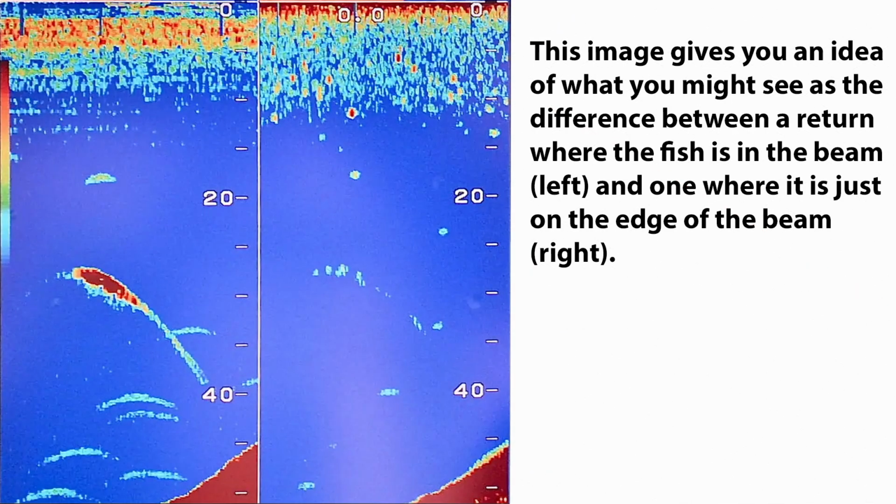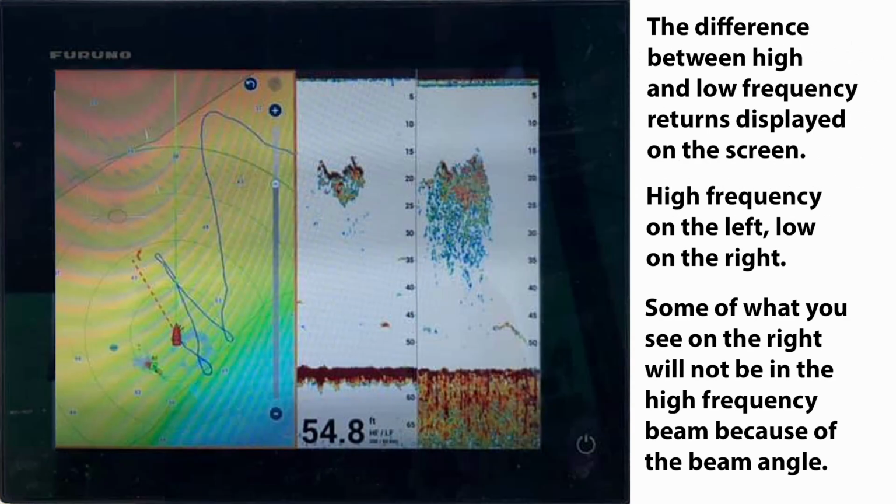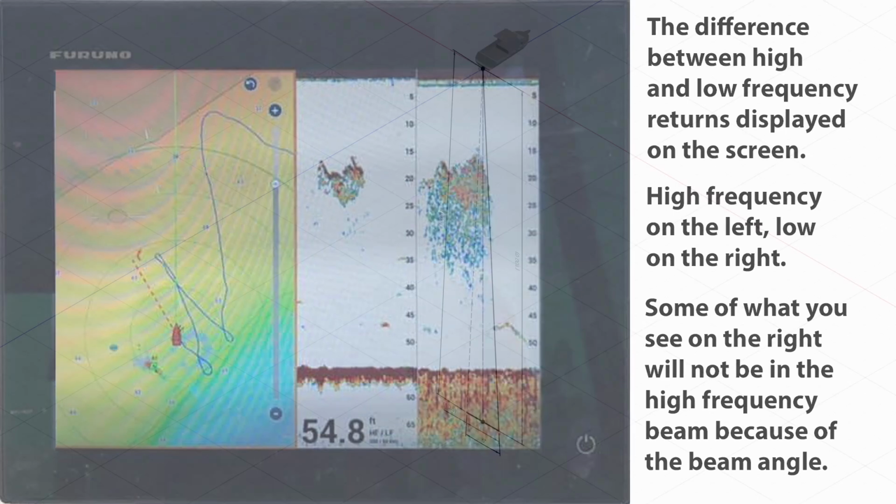So in this case, both fish at 50 metres and the one at 90 metres will show a return on the screen. The return you see on the screen won't be as crisp and clear as you would see with the high frequency beam, because with the low frequency beam you're losing some resolution. That's just the way it works.